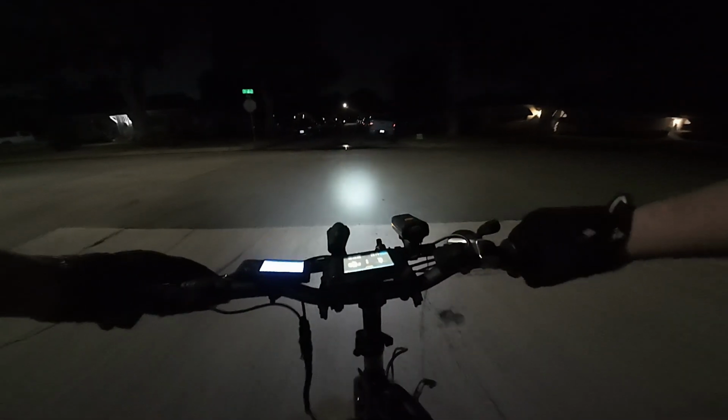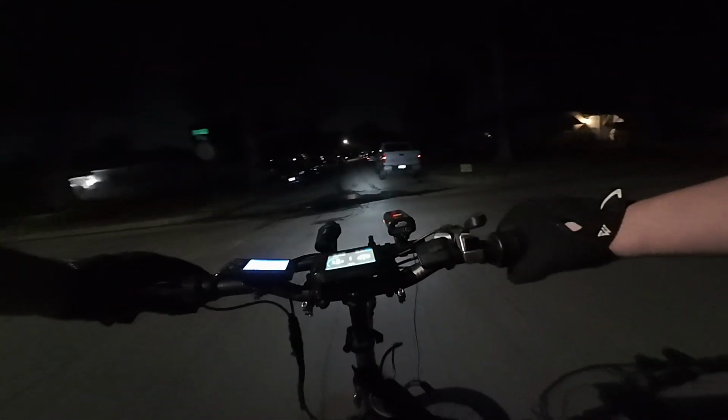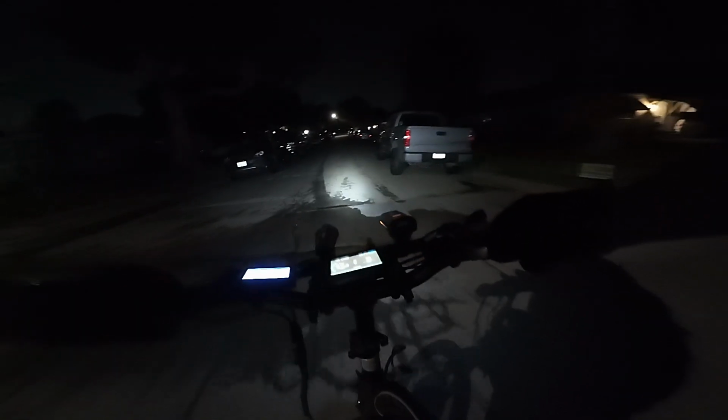So now I'm out here riding my bike in the dark over in my neck of the neighborhood woods, because I don't think I'm going to be venturing past. Oh shit, that's a bump. E Street in the dark. I really don't want to ride over there right now.